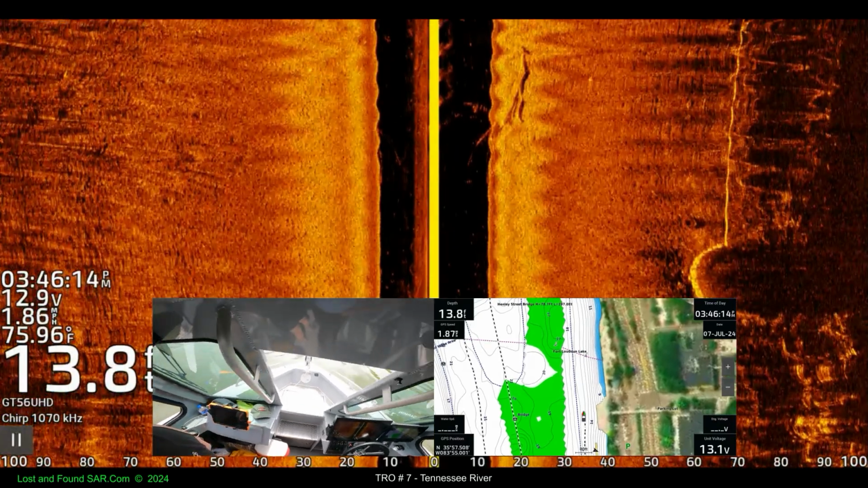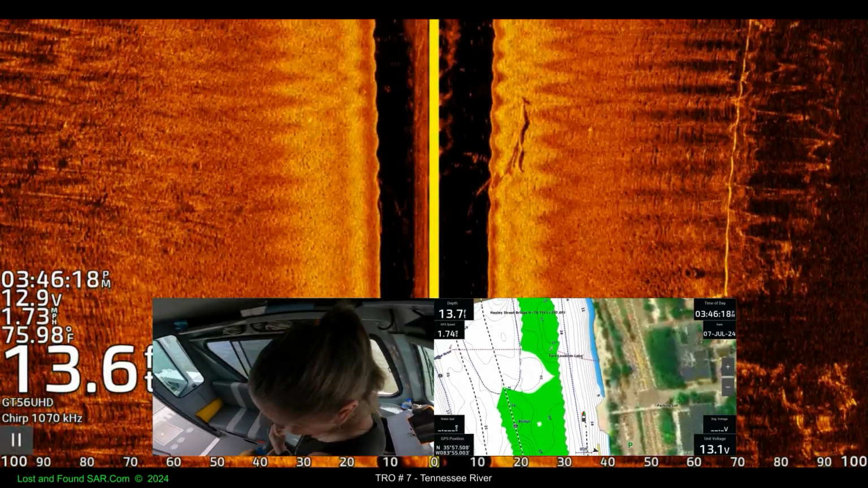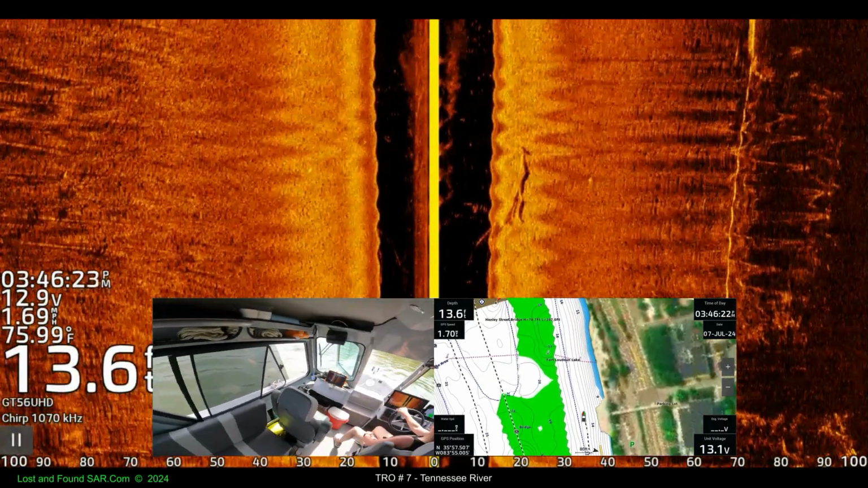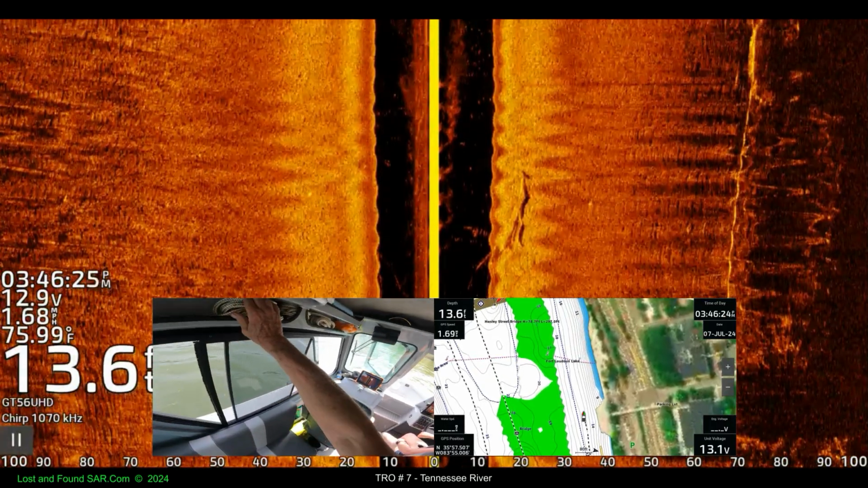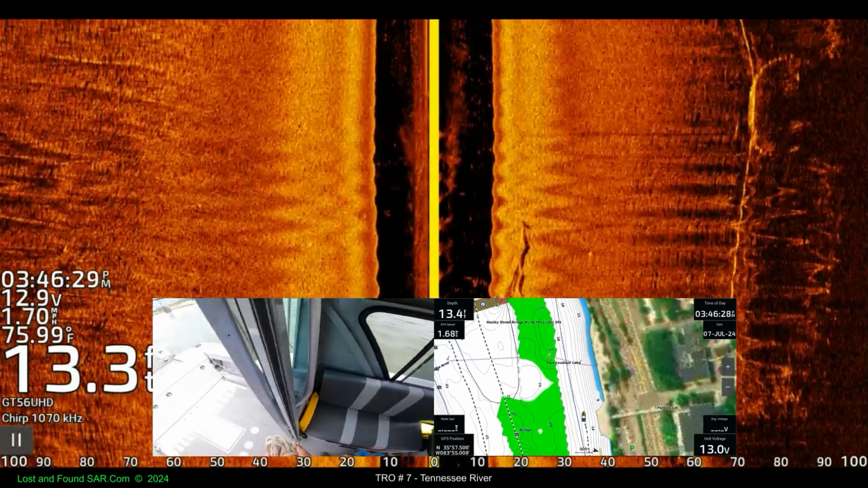We need lines to tie up with. Oh yeah. Where's that? Better turn left. Yep. I want to get out far enough to pass that pillar where I told you now.